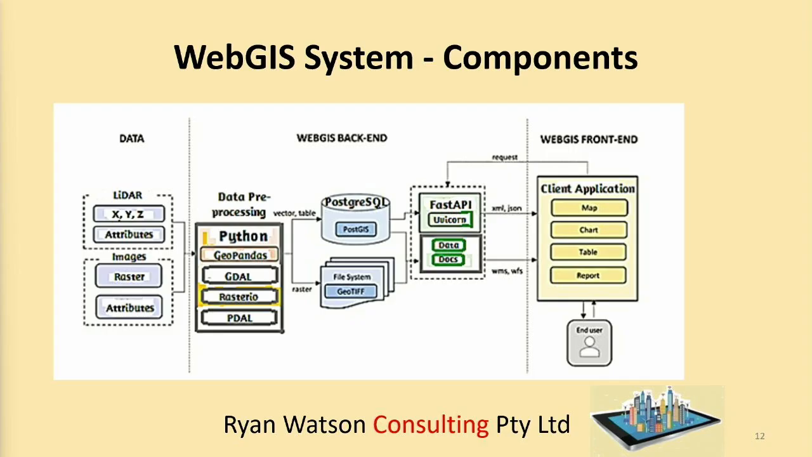The front end, just some of the things that might be done in the front end are maps, charts, tables, and reports. So that's a pretty standard sort of system, but integrating the LiDAR data and the other data can be quite complex. LiDAR has some pretty difficult features, very large amounts of data, so that requires special care.